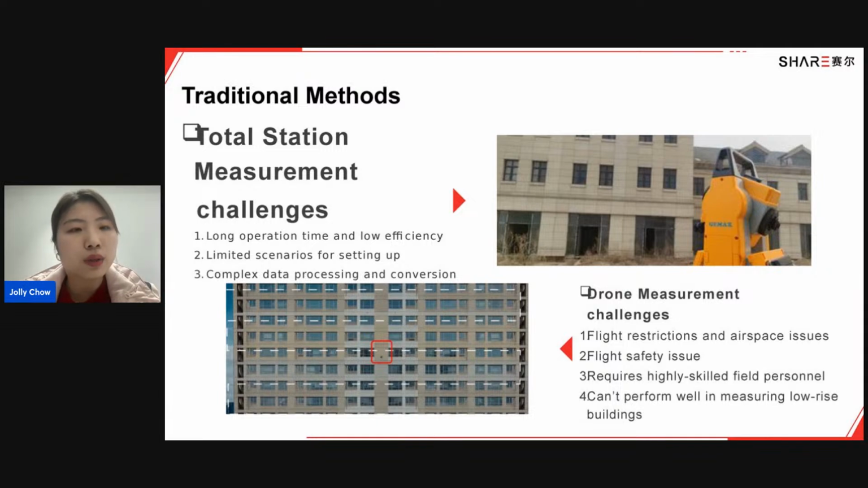Traditional methods, including total station measurement and drone measurements, have their own sets of challenges. For total station measurements, it takes a long time to operate, and the efficiency is quite low. Sometimes it's very tough to set up in some scenarios, such as narrow spaces, where it's very tough to set up a total station. When it comes to data processing, data conversion is complicated and cumbersome, and it's very easy to make mistakes.